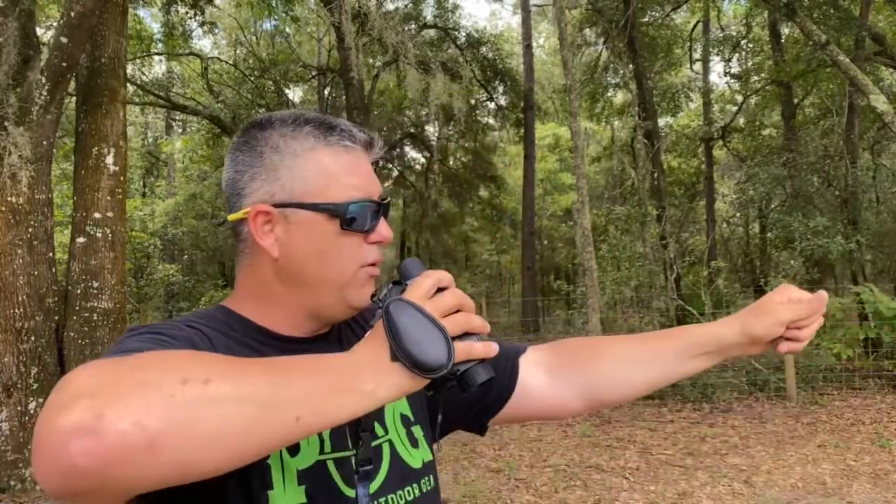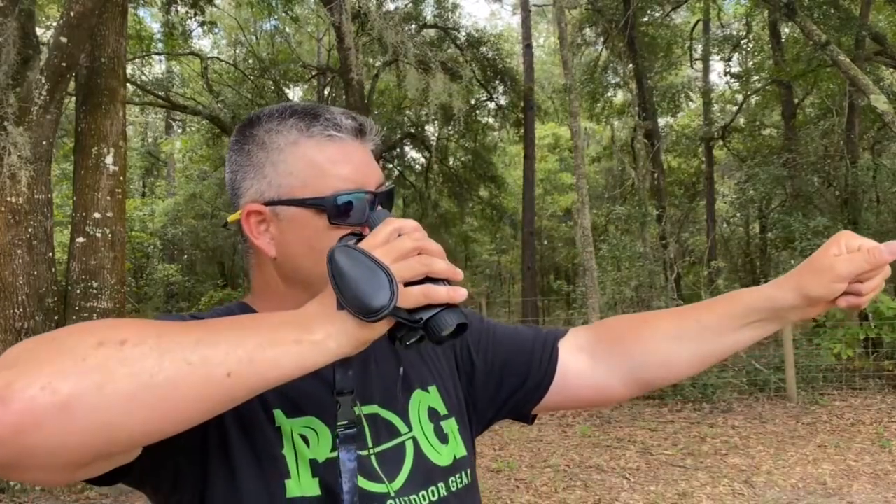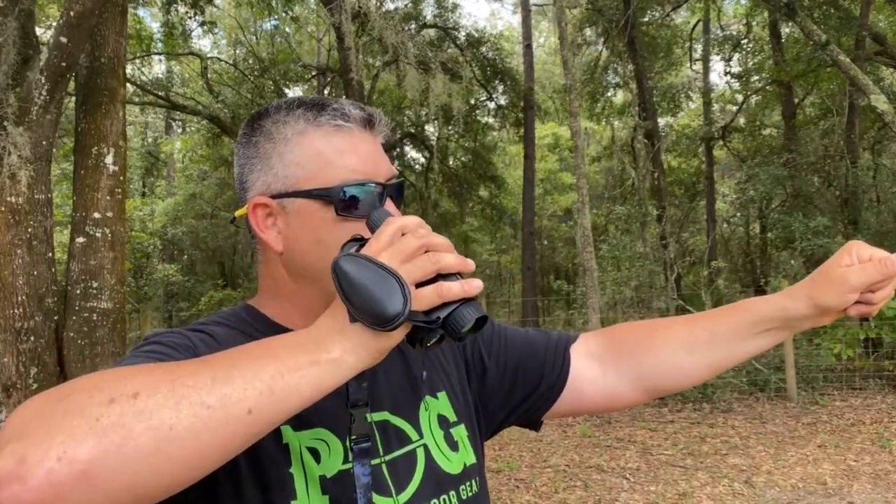As far as if I were going to have an LRF on a monocular or on a rifle scope, I'd rather have it on a rifle scope, because on a rifle scope you're on a tripod and you can get a range quicker because you're more stable. But other than that, if you didn't have one on a rifle scope, this is perfect.